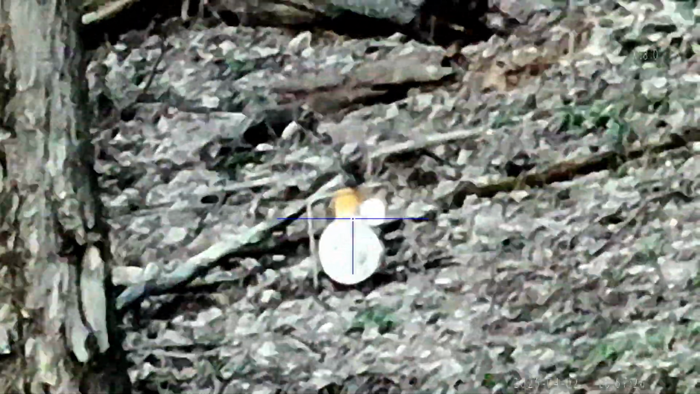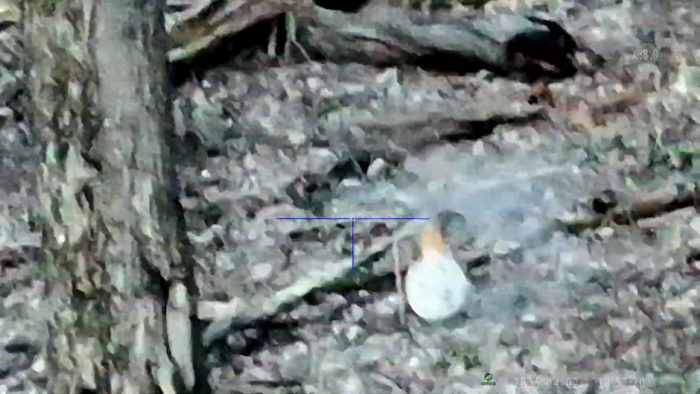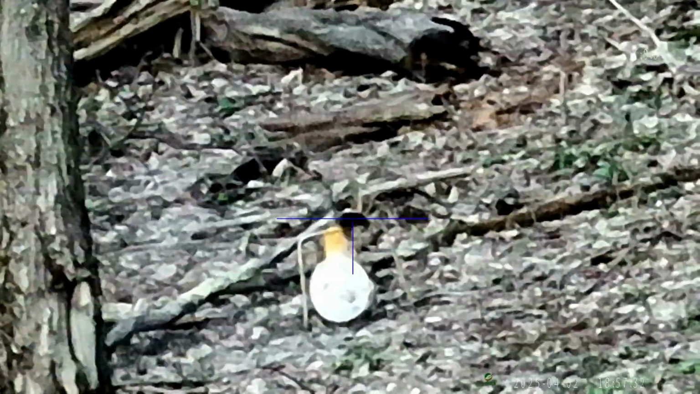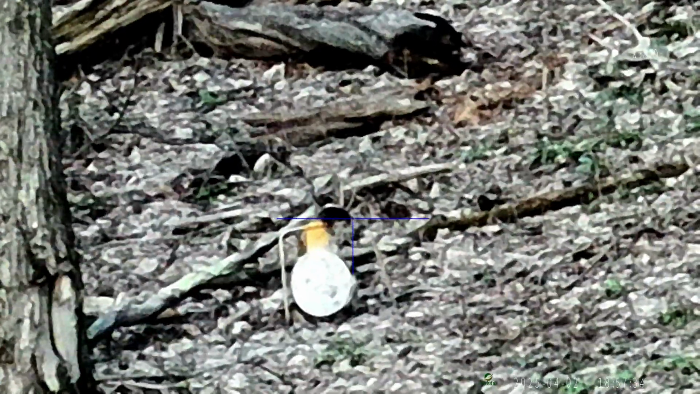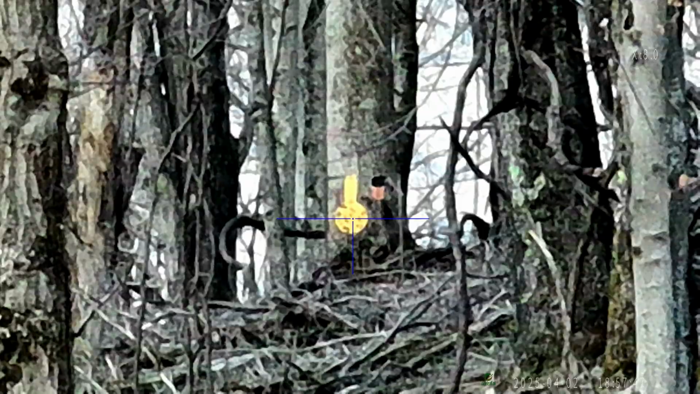Let's try, here, we can see that one better. This is at 80 yards. Yeah, flip that sucker right up. I had to go reset that. Nice. We got one back here, that one there is at 160 yards.